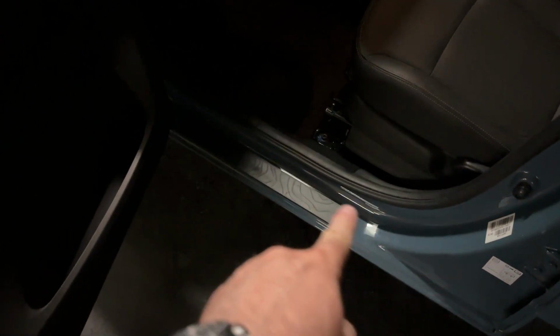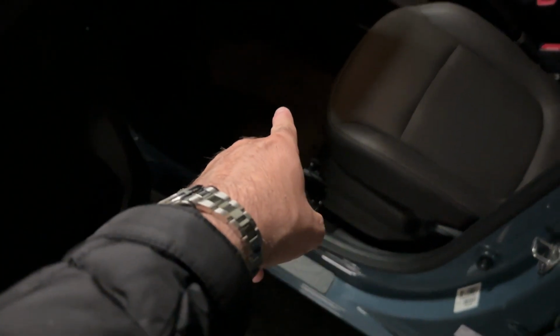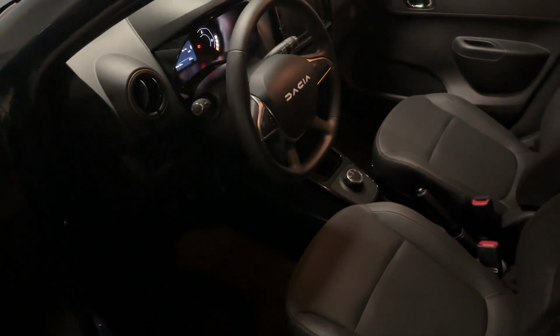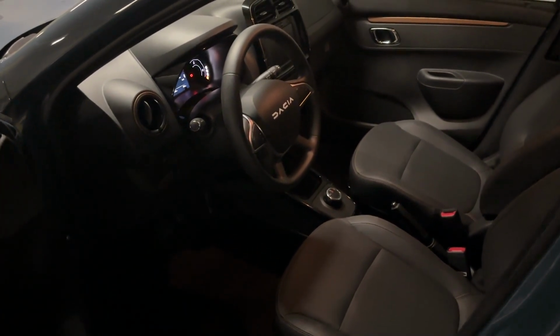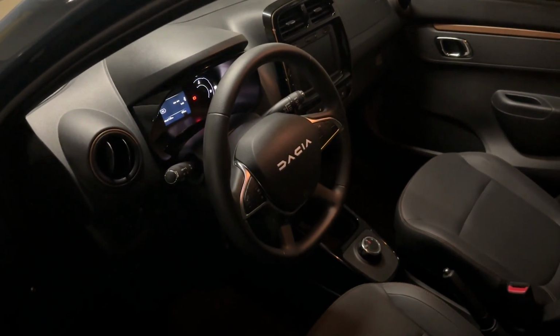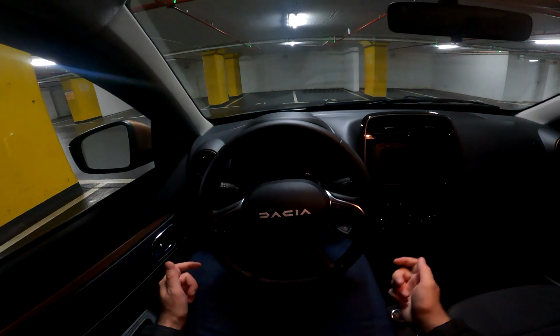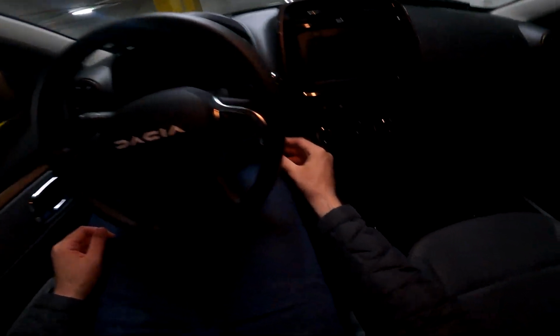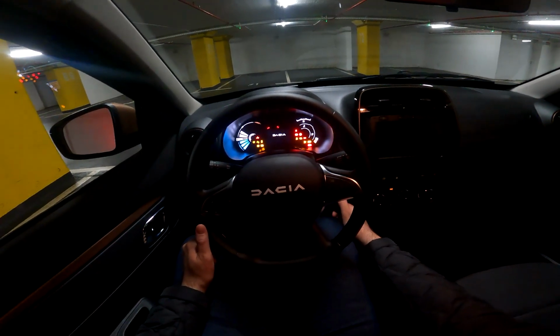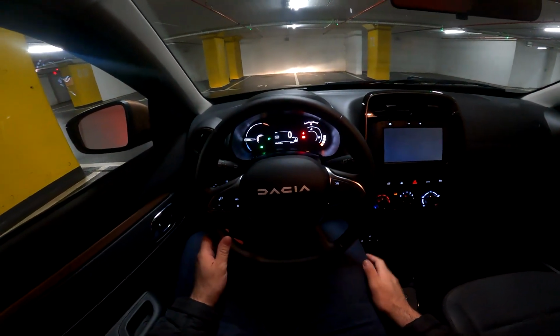So entering the car, there is topographical design on the door seal and also on the floor mat. But once again, it's very dark now, so not sure if you can see it, but check it out in my full review. Now let's see it from the driver's perspective. The car has a physical key, so I will insert it here. And now it comes to life.